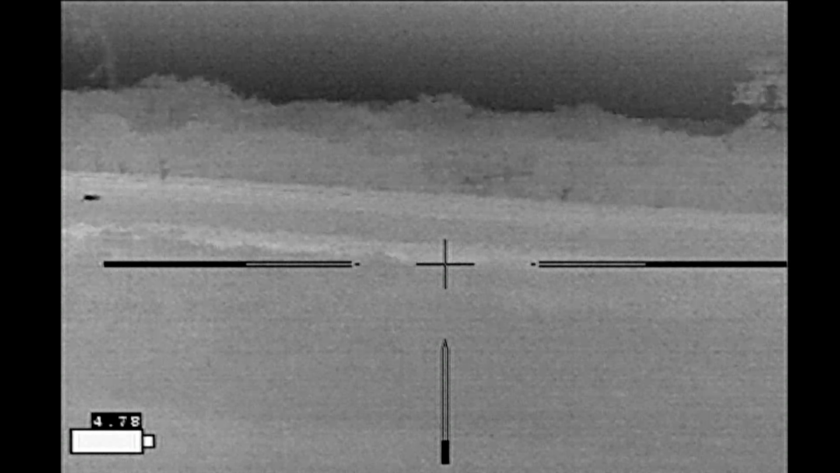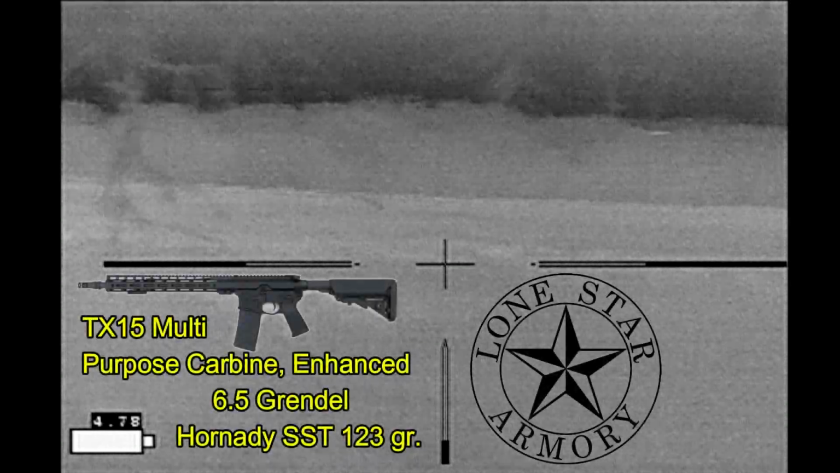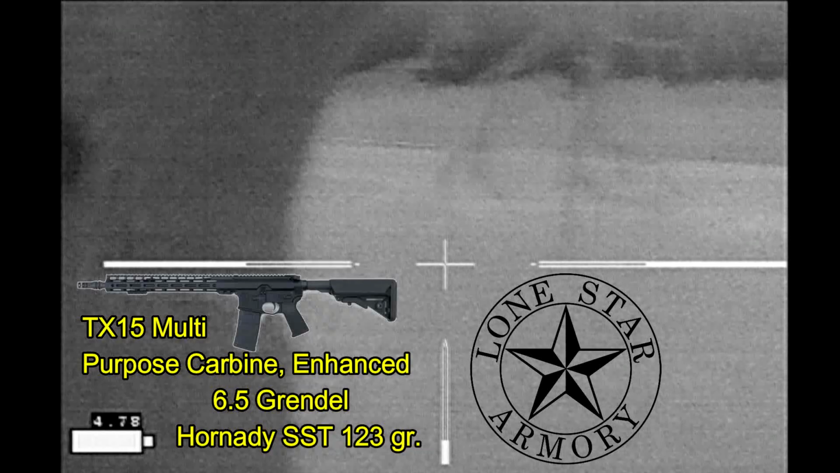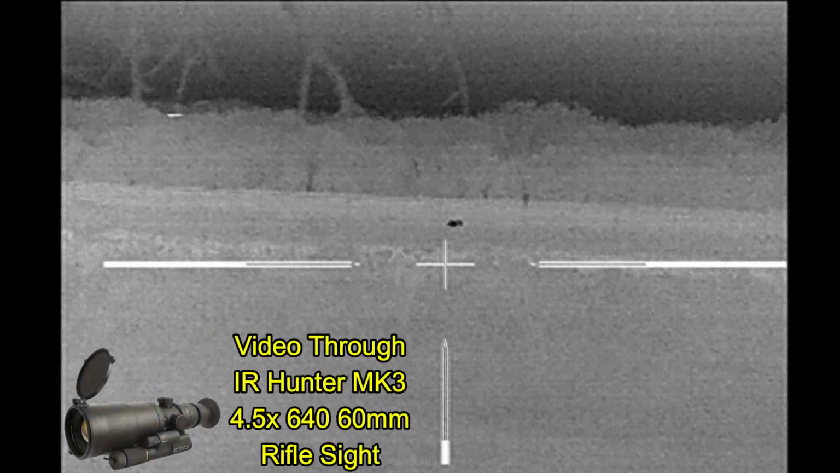About 10 o'clock, spied this hog coming across the neighbor's pasture. It is still in the neighbor's pasture, outside of the fence, and I hope to be getting a shot at it with my Lone Star Armory TX-15 multi-purpose carbine enhanced, shooting 6.5 Brindle, one of the SST ammunition. And of course I'm getting video through my IR Hunter MKIII thermal weapon sight.